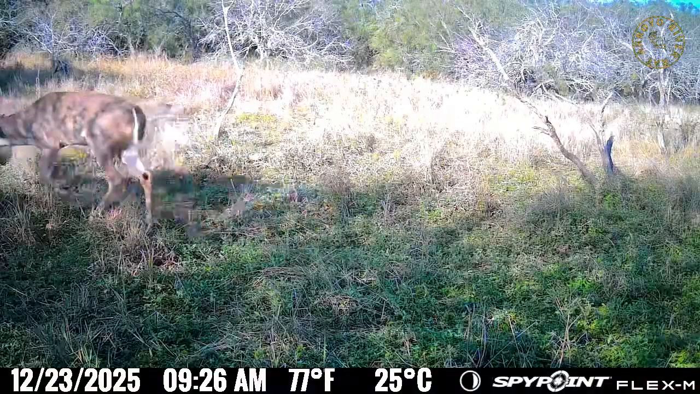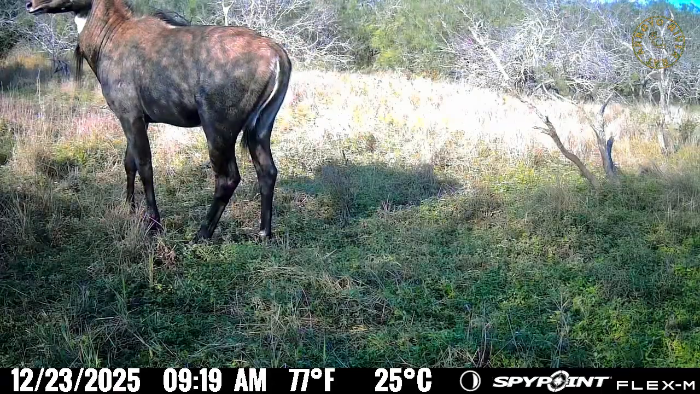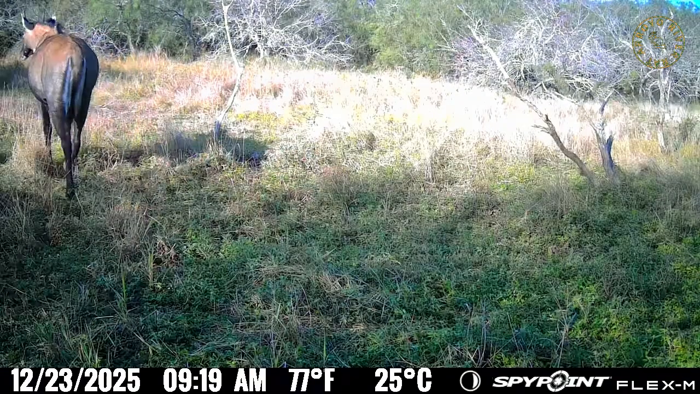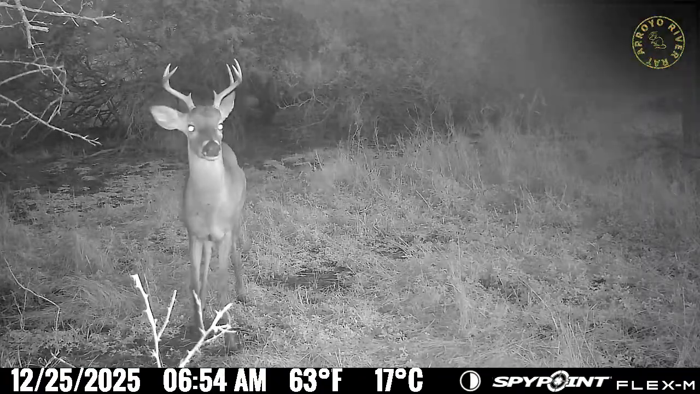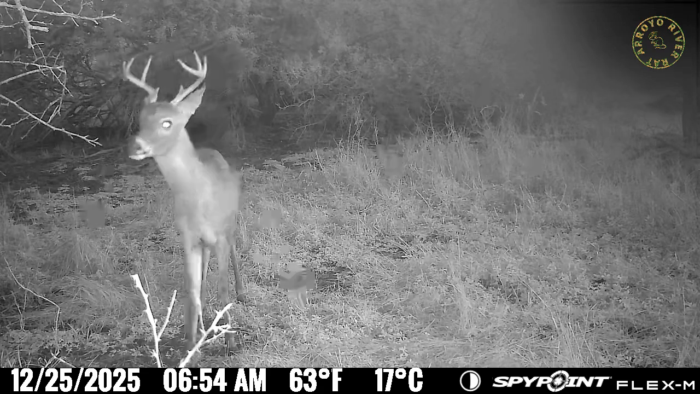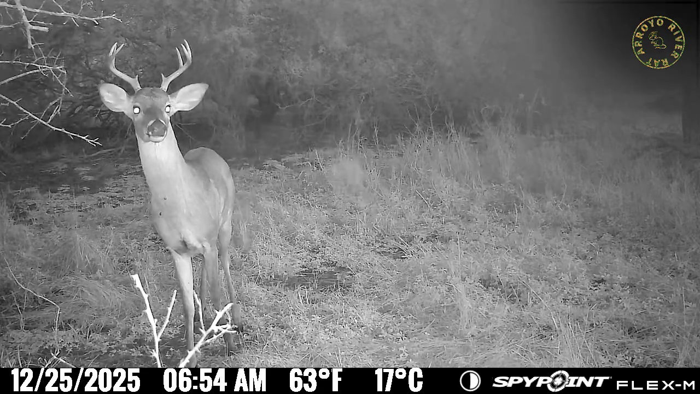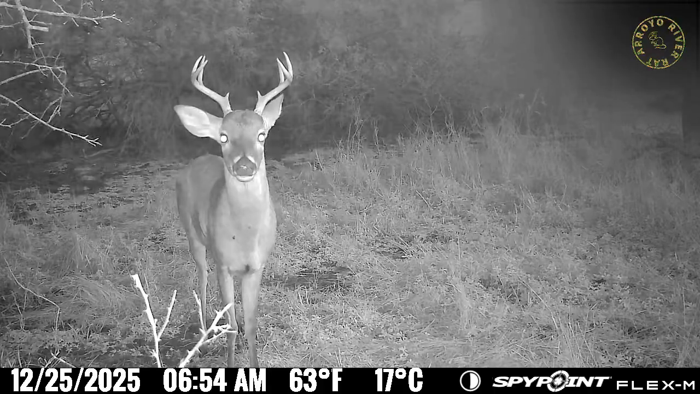That's a nice buck. Got the good tall tines. Now that Nilgai is definitely a bull. You can see he's dark. You can see how long the horns are. And he was so tall, he was out of the camera range. That's a nice buck, probably young. His horns don't go too tall, and they definitely don't extend past his ears.